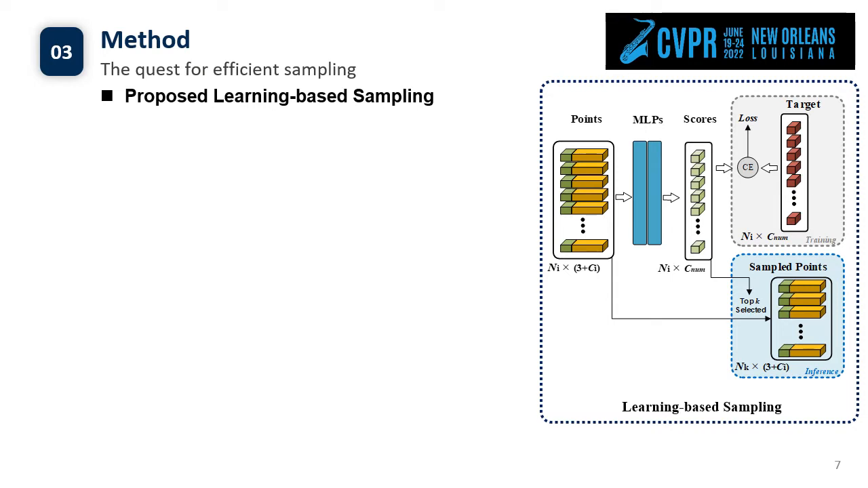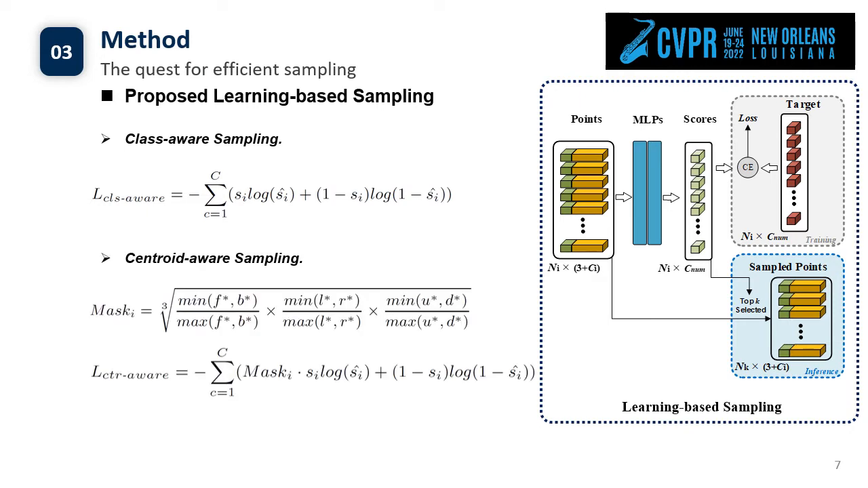First, we add extra MLP layers to estimate the semantic category of each point in a supervised manner. Then, the points with the top key scores are preserved for the next layer. Considering that the foreground points close to the centroid are helpful for final object detection, we further propose a centroid-aware sampling method to give higher weights to points closer to the instance centroid.